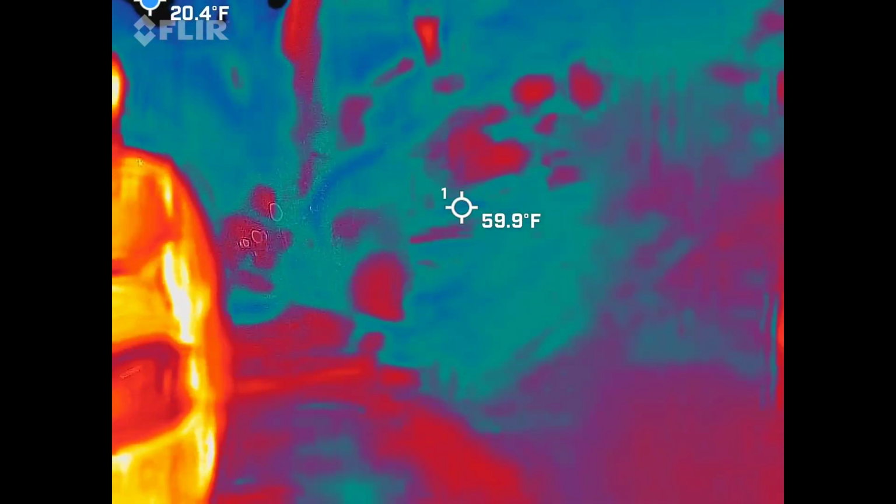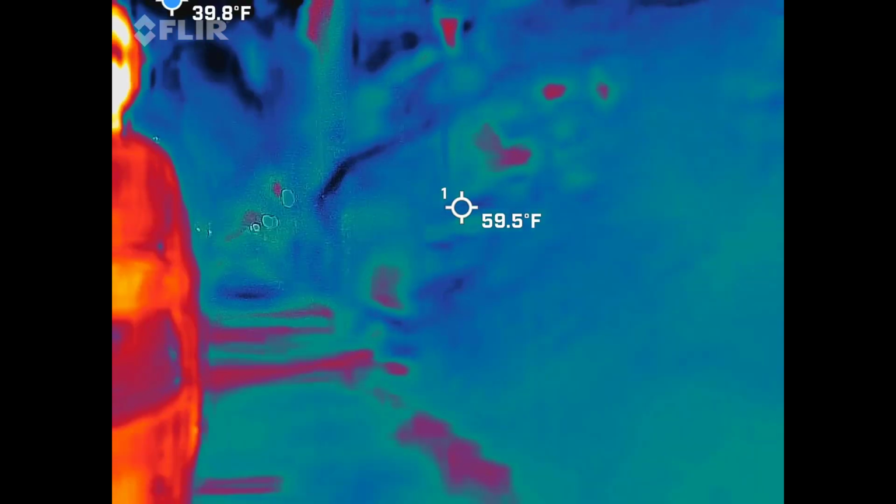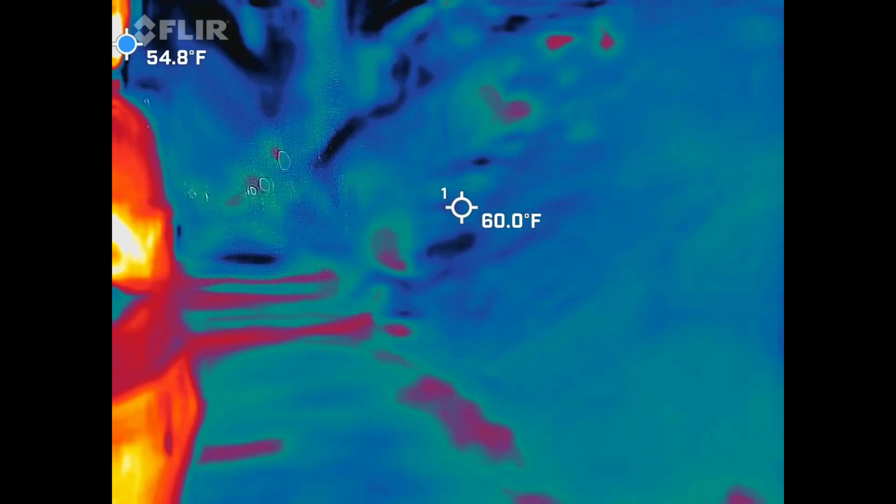So that's the reason why. This space, where we're at now, was going to be the space that I was going to take out this year. However, this damn ghost follows me around everywhere anyway.